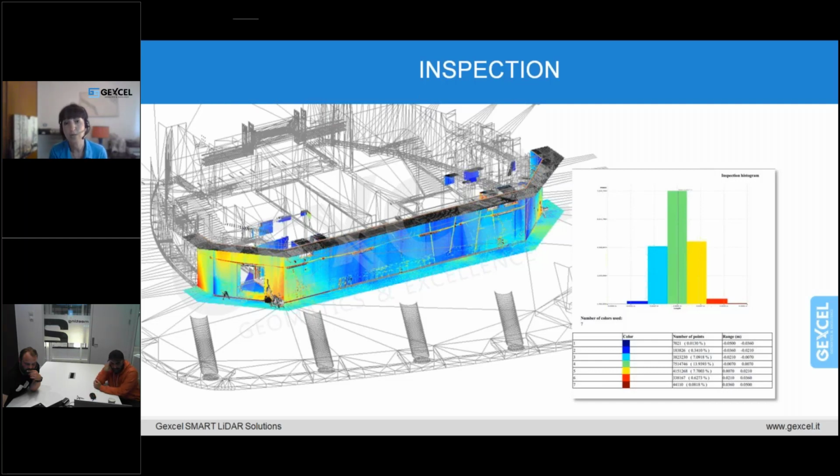And the other thing is that you can also export this kind of information in a PDF report that can underline all the differences that can be extracted. You can personalize this PDF. It has got a histogram inside, so it really can be a complete document to deliver.